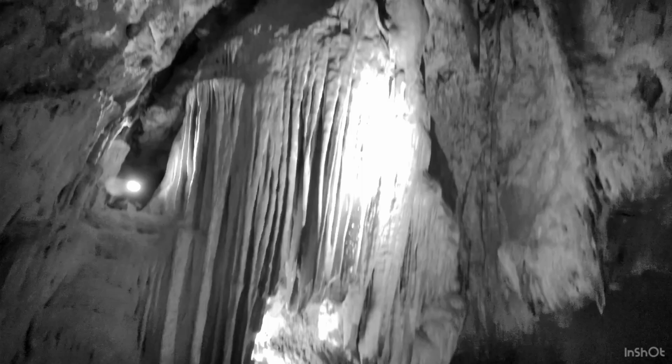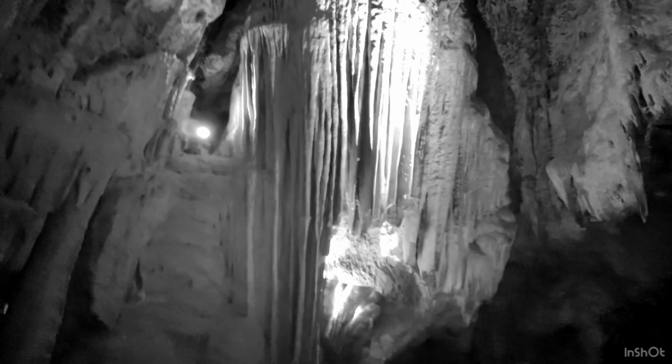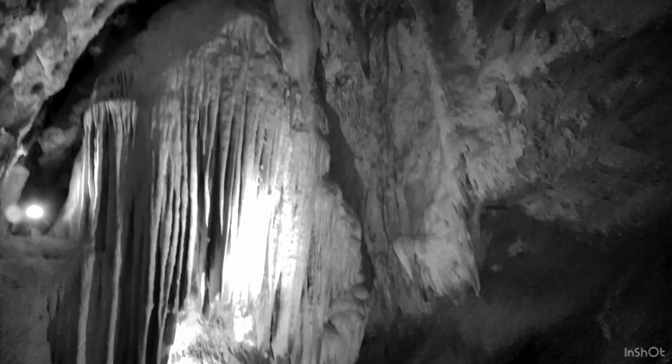Alright, perfect. Looks like we still have everybody so far, but yeah, guys, welcome to probably the largest room we're going to be standing in today. This room is called the drapery room. It gets its name from this cool formation hanging right above all of our heads up here. Check it out. Kind of looks like curtains or drapes almost, right? It's pretty straightforward. They're just called cave curtains.